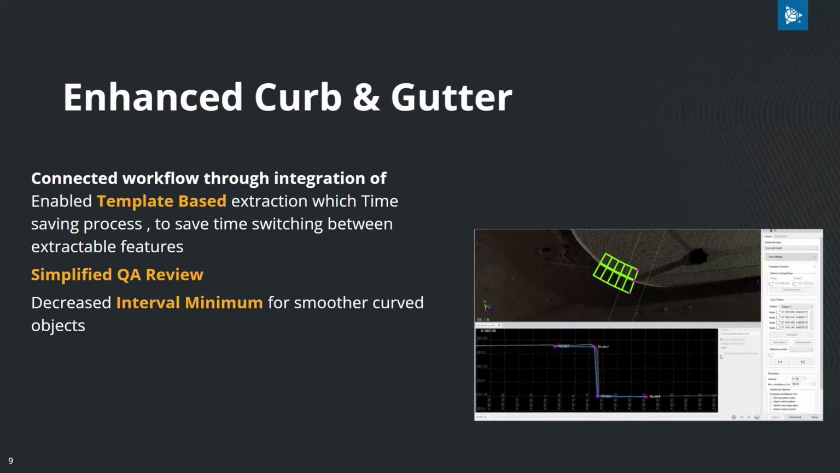The next major enhancement introduced in TBC 25.20 are the changes to curb and gutter extraction, a feature contained within extract line features. These improvements include the new template-based extraction that uses patterns to save time when switching between extractable features. We've also simplified the QA review process by enabling editing of temporary nodes before creating line strings. And we've decreased the minimum interval for extraction, allowing extraction of sharp curves.